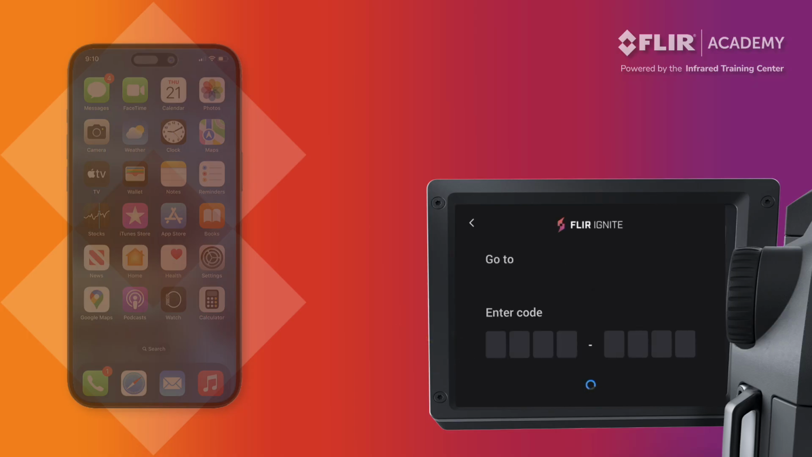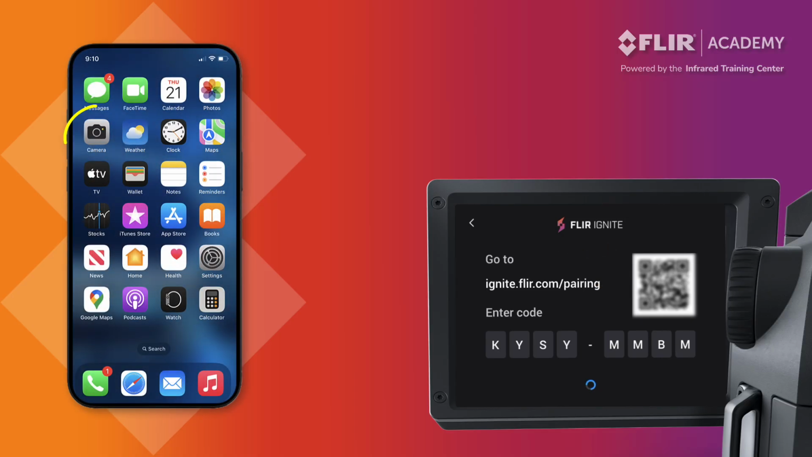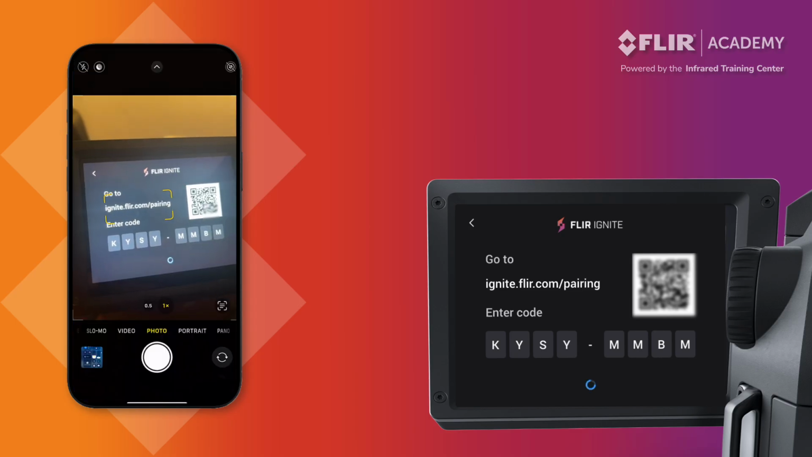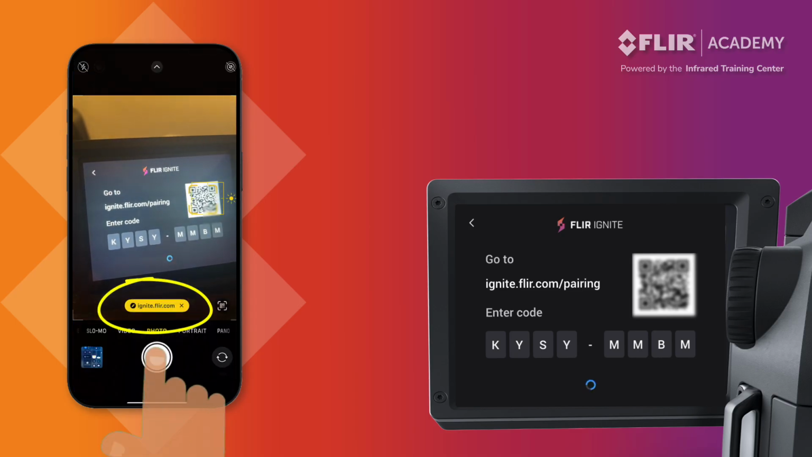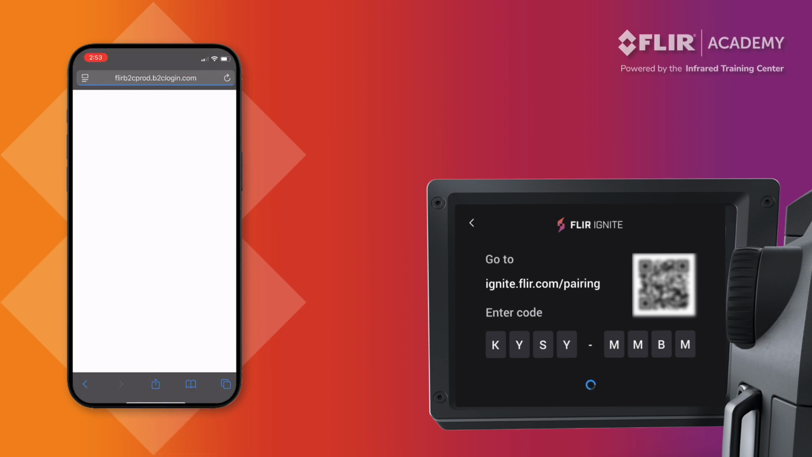Here you'll see two options for connecting a camera. A URL is available if you prefer to do this via a web browser, or you can use your smartphone camera to scan the QR code. Let's try that. Open the camera app on your smartphone and look at the QR code. A web link should appear. Click the link and you will be redirected to the FLIR Ignite website.